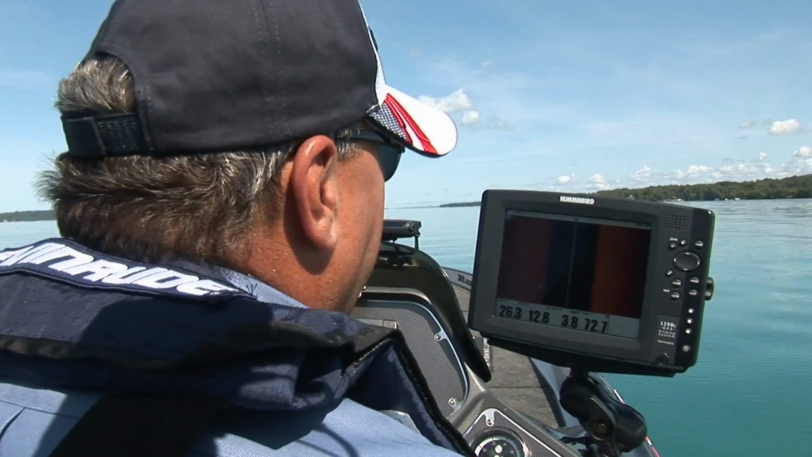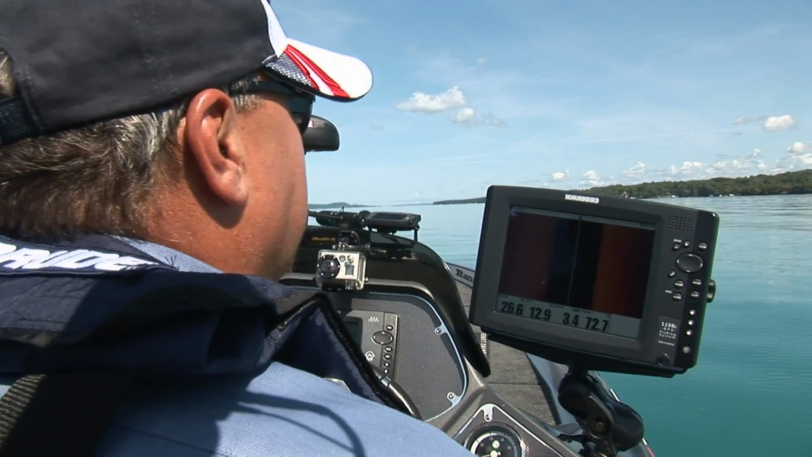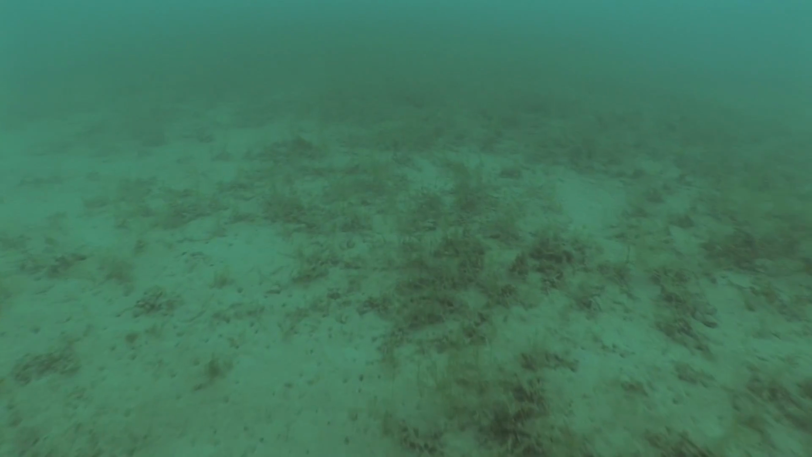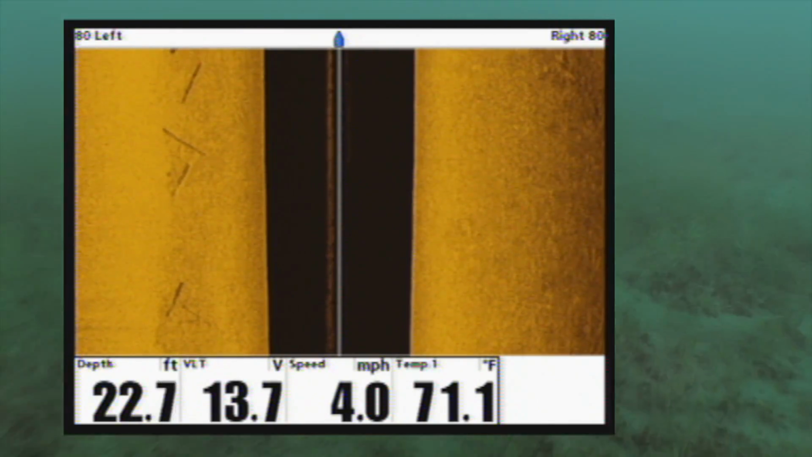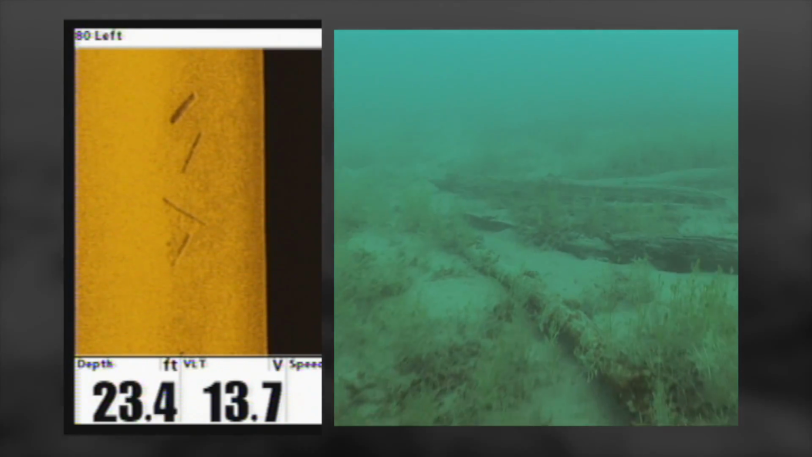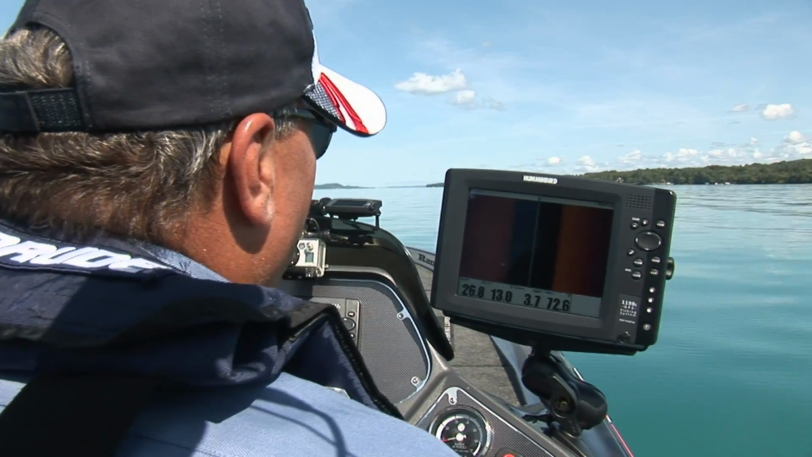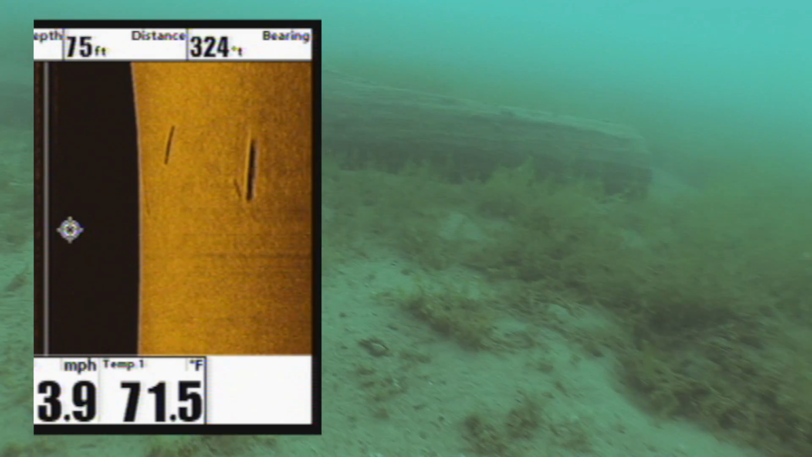I could go wider to cover more ground, but seeing all these spots are along that 25 to 30 foot edge, this works out just fine, and you get better detail. There's a little bit on our left there. Nice big long log, look at that thing. You might want to mark that too.